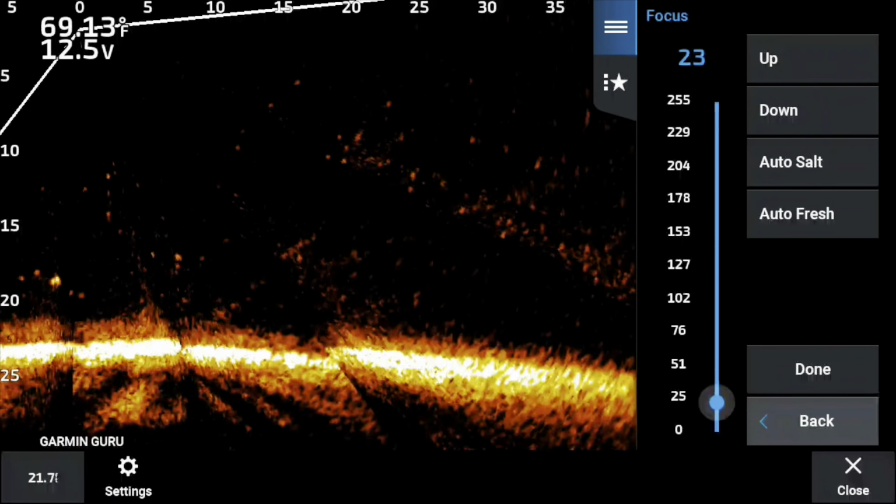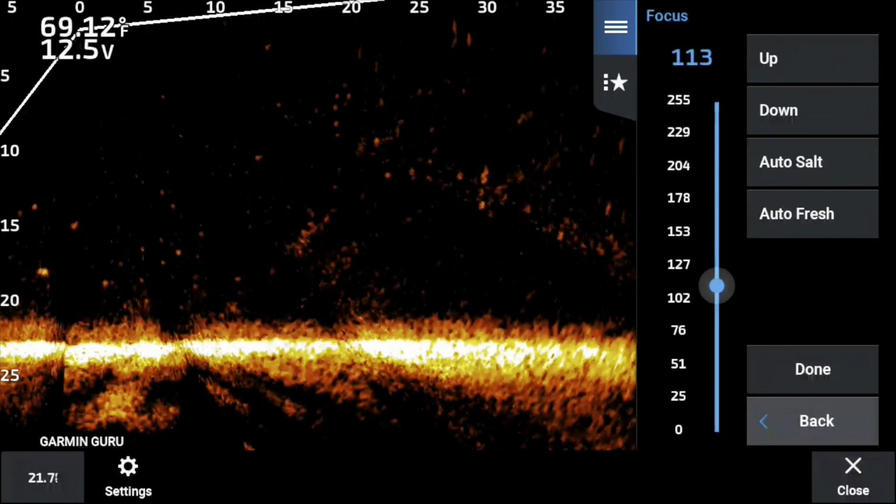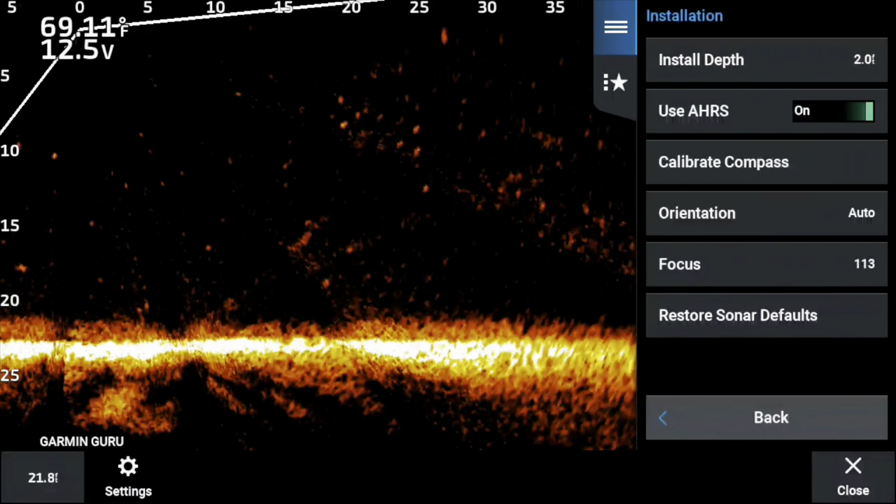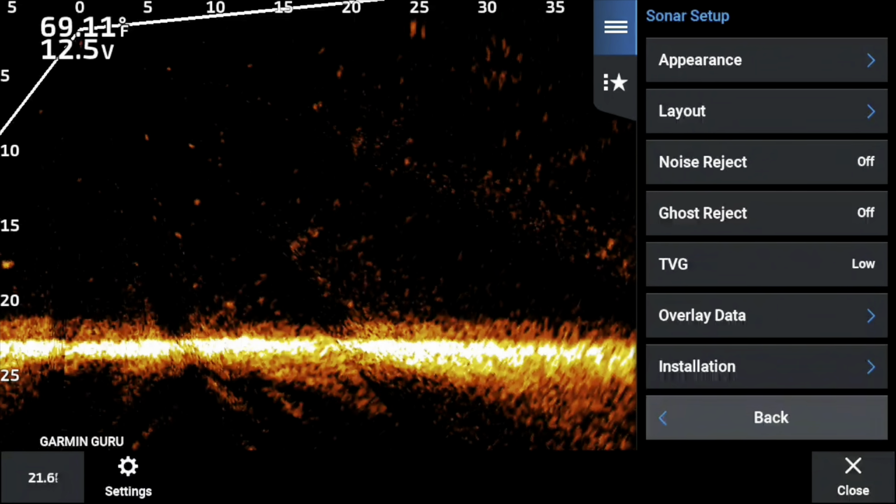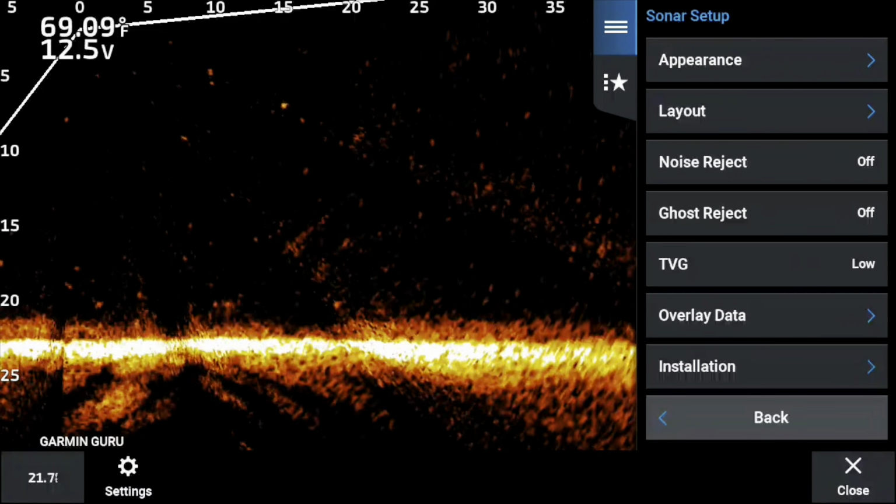Now, focus, it varies from machine to machine, unit to unit. Mine, I have found that by adjusting it, it just seems to be right there in that 113 range, and that really gets those beams lined up, which makes a beautiful picture. Now, I will say that, like I told you before, this new software update is really popping.